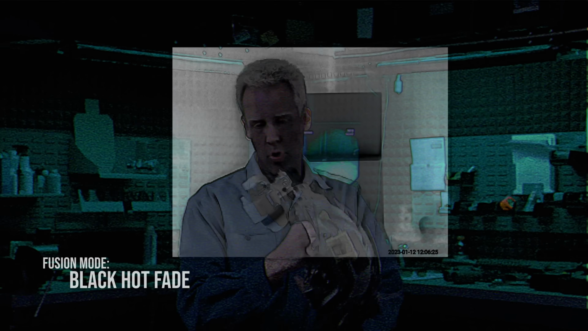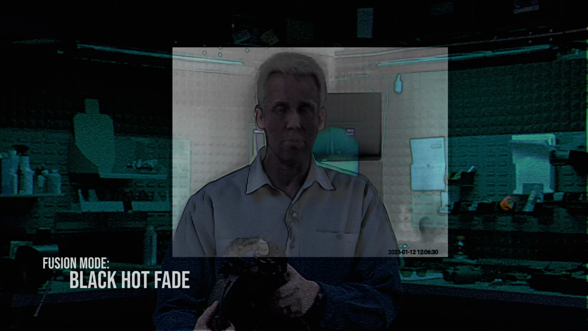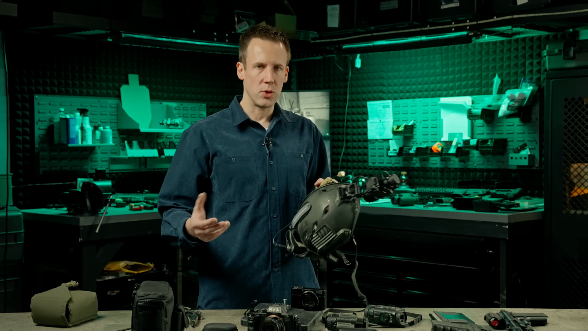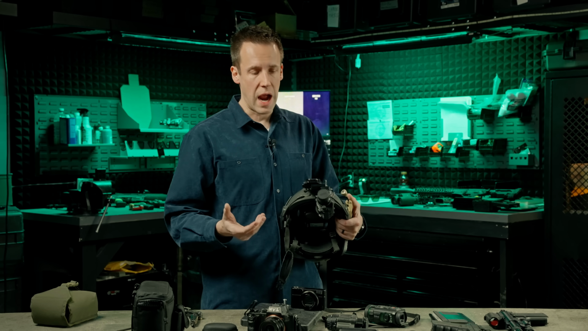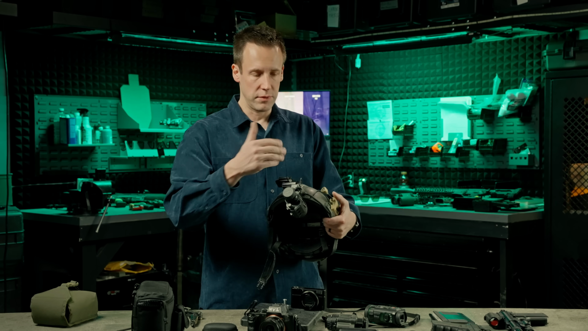So the thermal camera that's on there is $400 on Amazon. You probably couldn't exactly implement this for only $400, but that would make this thing $3,000, and that would not make it the most expensive digital fusion device on the market. It would make it kind of the only one. So that's what I'm excited about for the future. All that stuff can come to digital night vision devices, I think within 3 to 5 years pretty easily. And what it is that we're actually looking for in a night vision device is going to change, at least as much as the devices themselves.